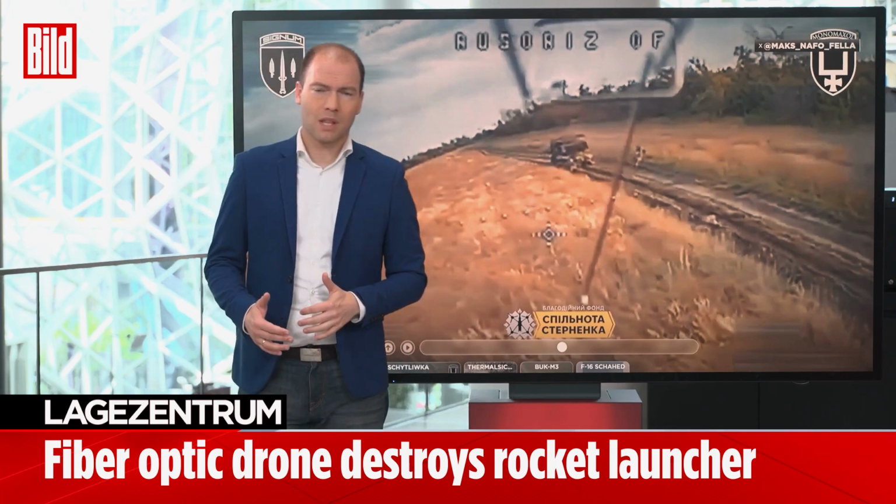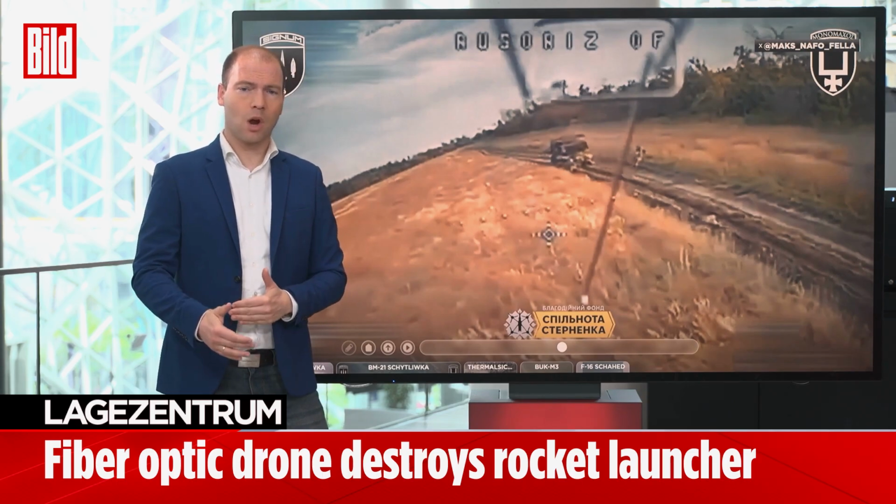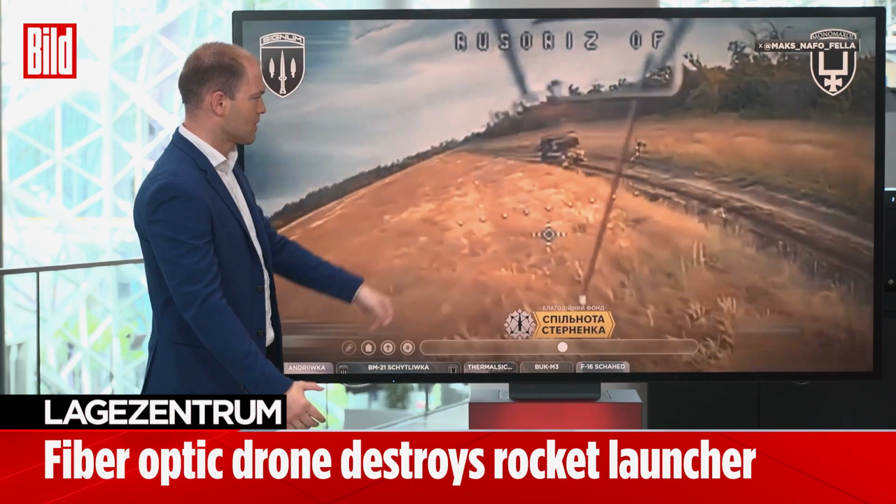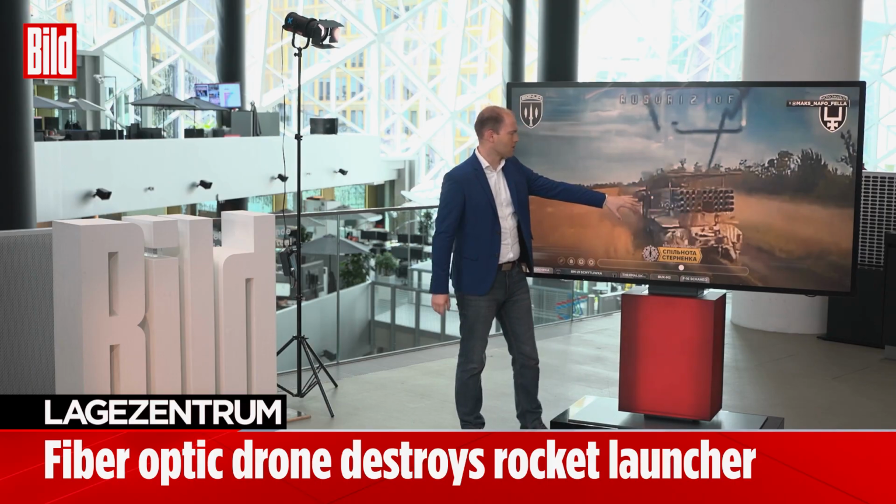And the interesting thing here, which we're seeing for the first time, is that a fiber optic drone with a cable trailing behind it can fly just as far as a grenade launcher can shoot. We'll check this on the map shortly to see just how far Ukrainian fiber optic drones are now capable of flying. So here is the direct attack. We can see it now. A total of 40 rockets are possible.